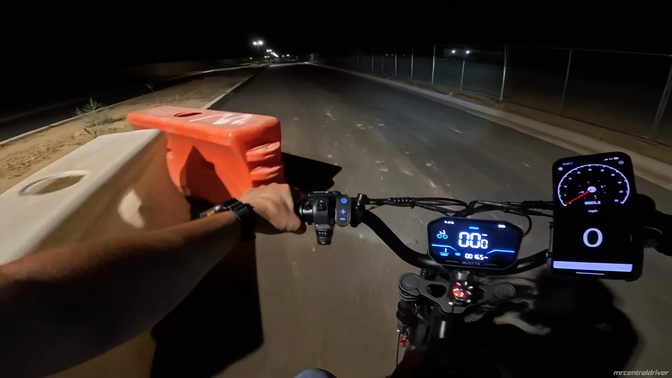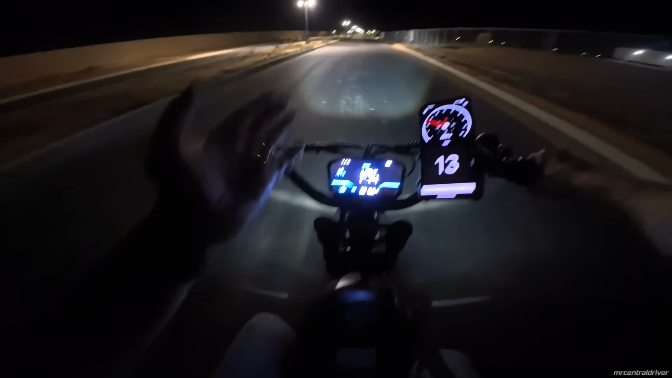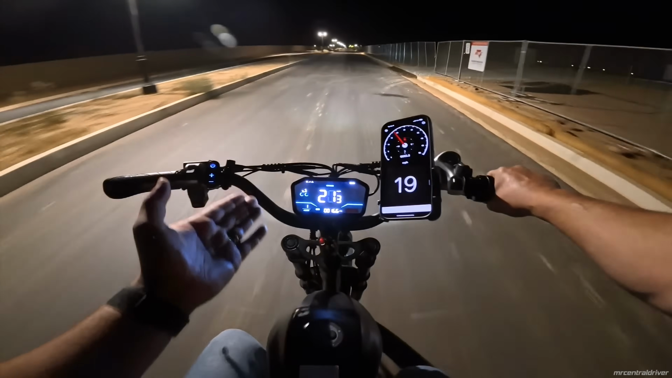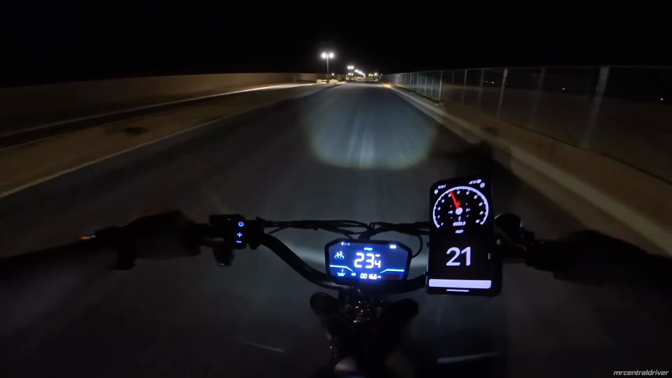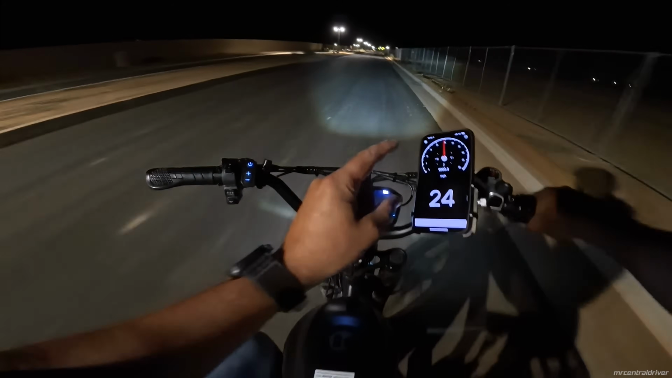And there we go. That's actually super accurate. 3.2 miles on the speed meter. So this bike is measuring the mileage correctly. That is awesome. I love when bikes are proper on the mileage and the speed, so you don't have to put your phone up here.